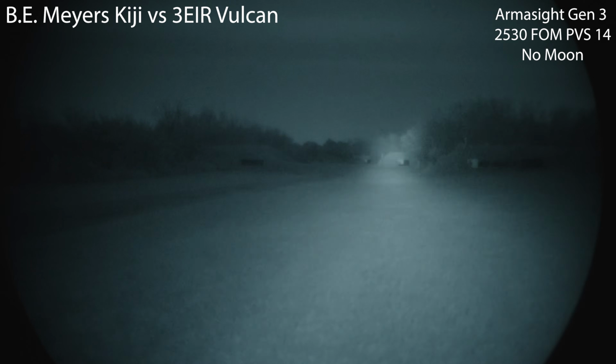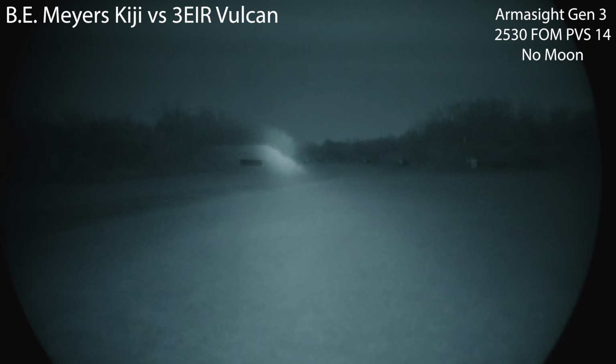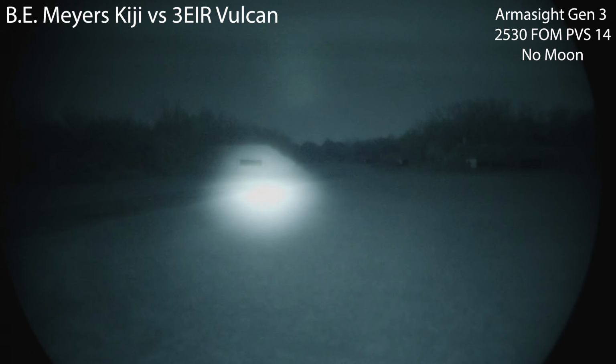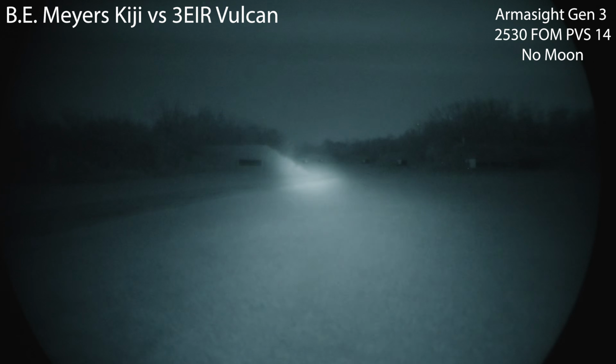Kiji illuminates it great, so does the Vulcan, but the one thing that I'm noticing right out of the gate is that the Vulcan seems to not only have a similar hotspot as the Kiji, but it's flooding a little bit more of my environment in the foreground. So Kiji, a little bit of flood, kind of bouncing around. Vulcan with quite a bit more flood.